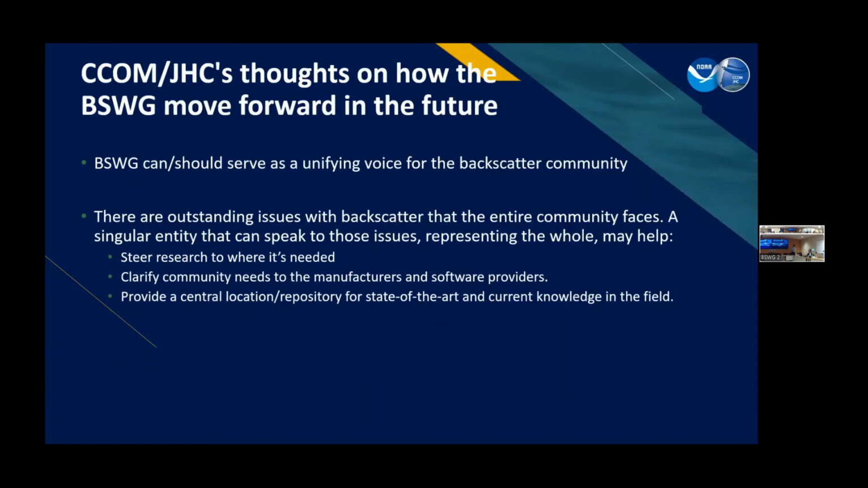If I were to summarize it all, I'll address the last bullet point: how should backscatter work moving forward? Well, I think that it can and should serve as a unifying voice for this community. There are outstanding issues that we all face, and a singular entity that speaks to those issues, representing the whole, can really help to push the research in the direction that's needed. It can help clarify and add weight when we talk with manufacturers and software vendors. And it also has the ability to possibly serve as a central repository for the state-of-the-art and current knowledge in the field.